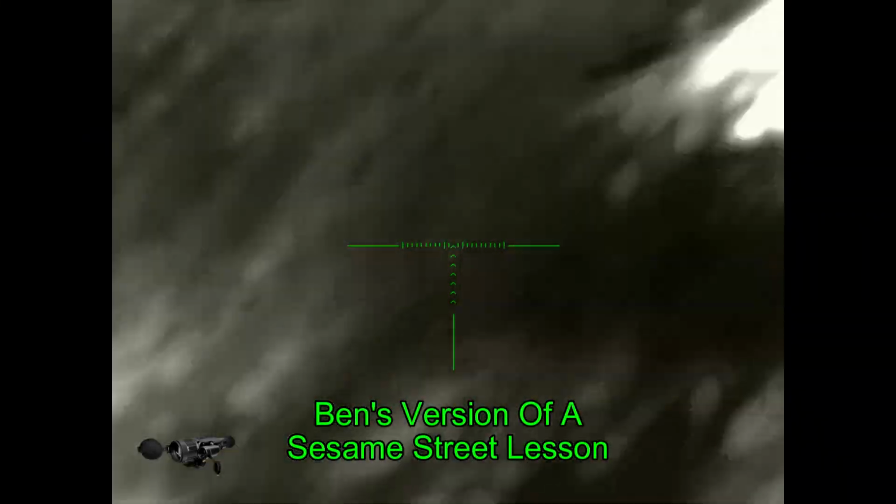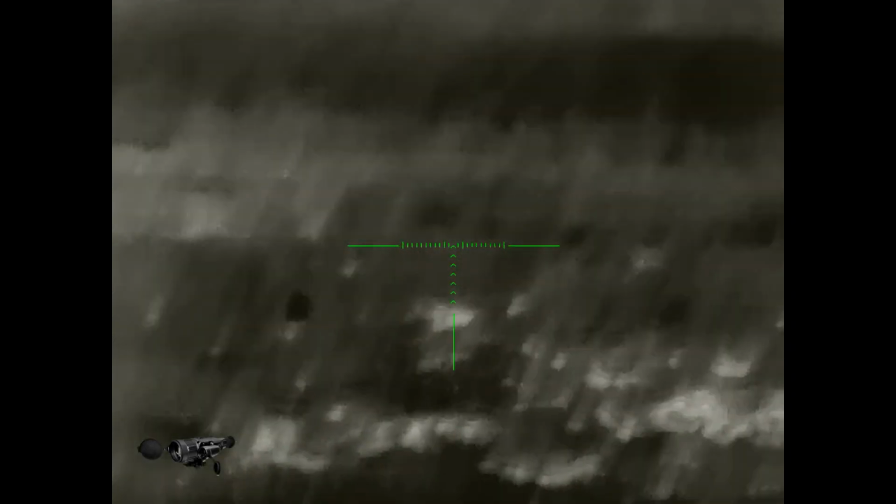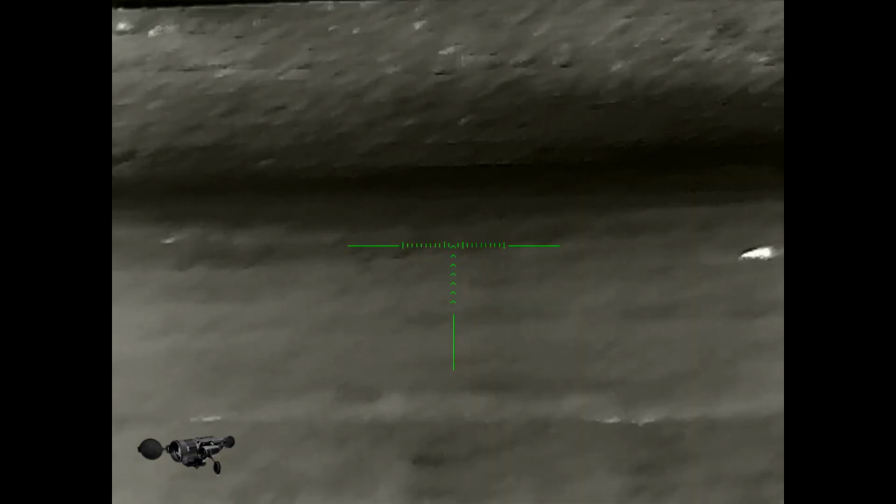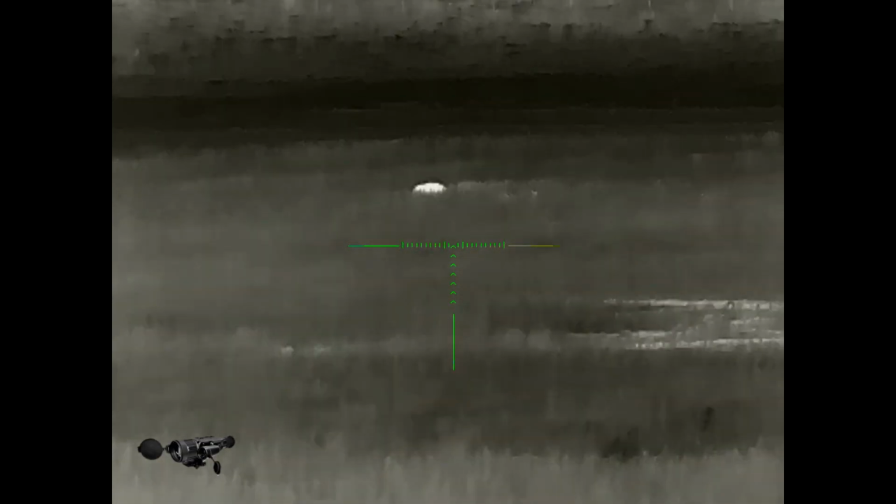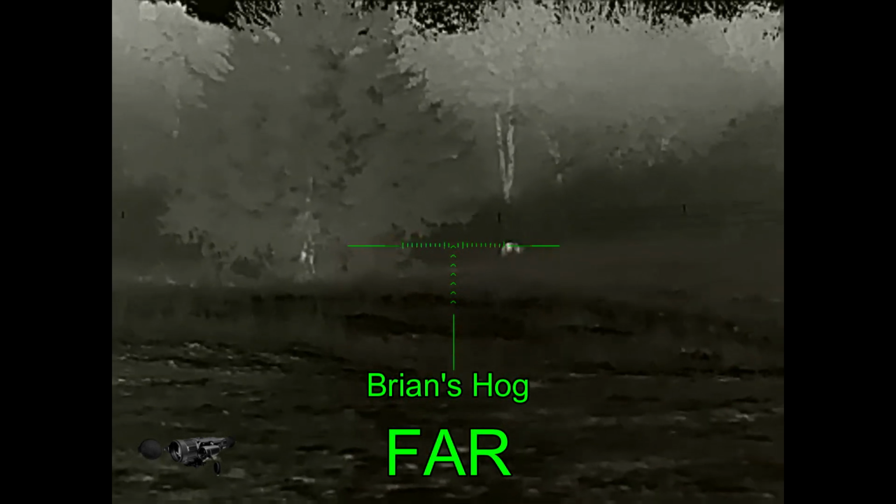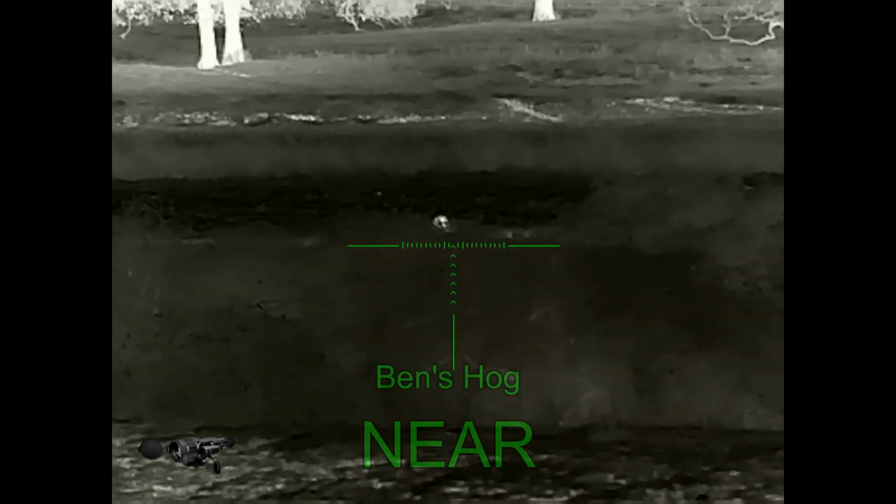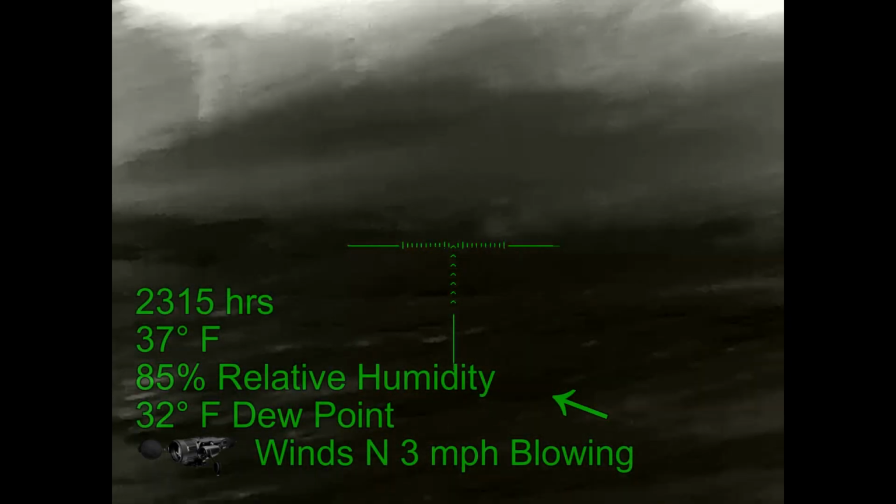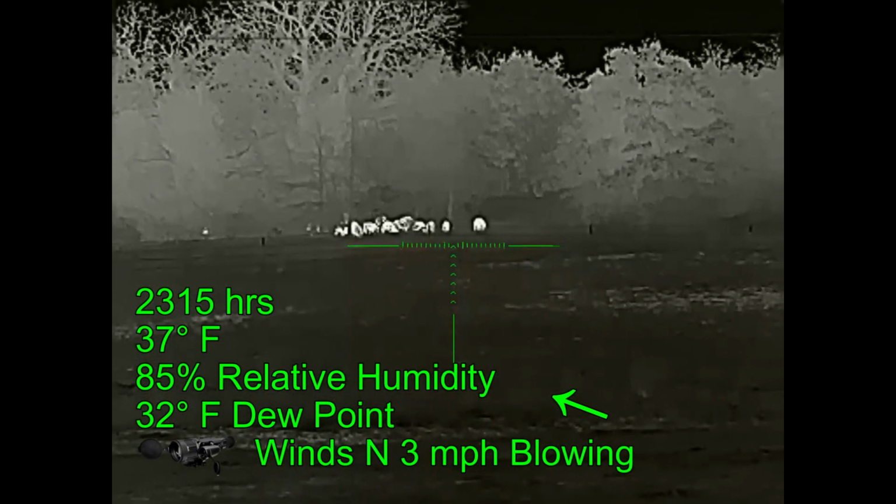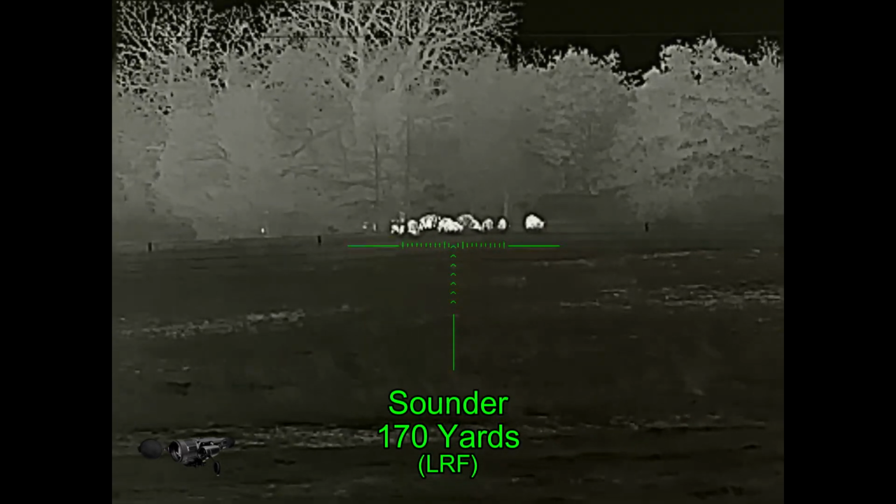And if Ben were ever on Sesame Street, this is how he would teach his lesson. You have near and far. The 2 hogs were only about 90 yards apart. And again we have far on a boar on the next property just a few hundred yards away. And near. Now initially we just saw these 2 boars, but after we made about a 500-yard stalk down to them, we saw this sounder. Unfortunately the sounder is on the neighbor's property and we don't have access to it.